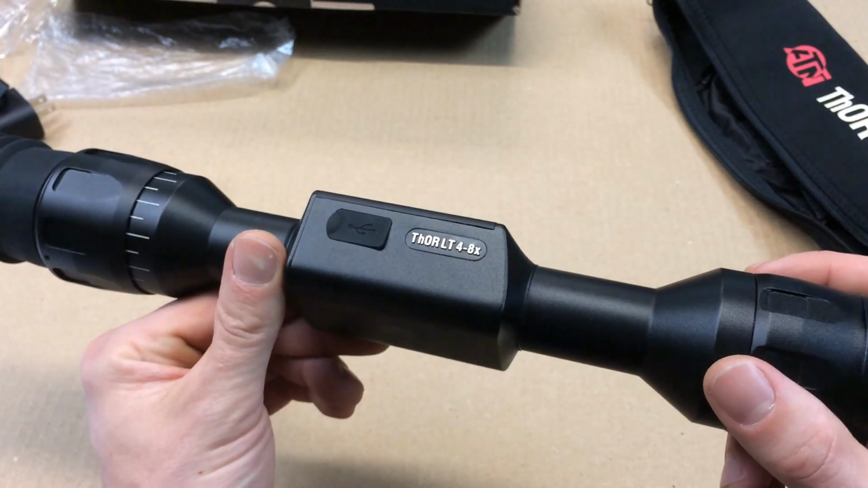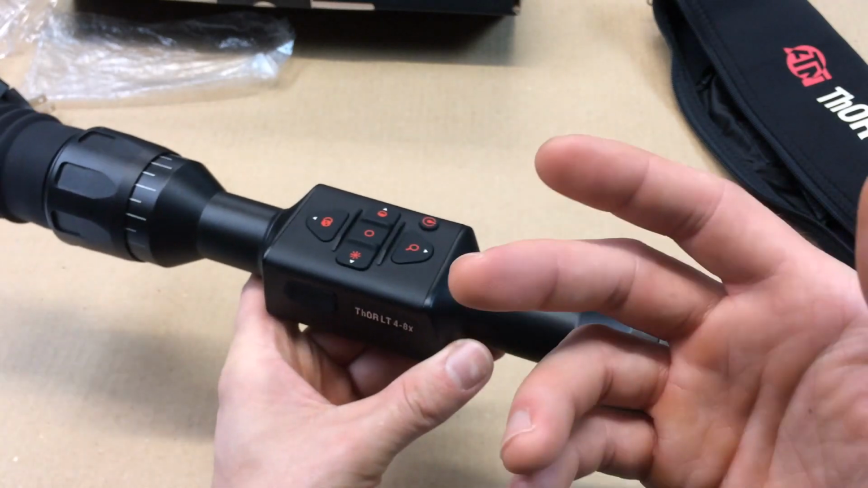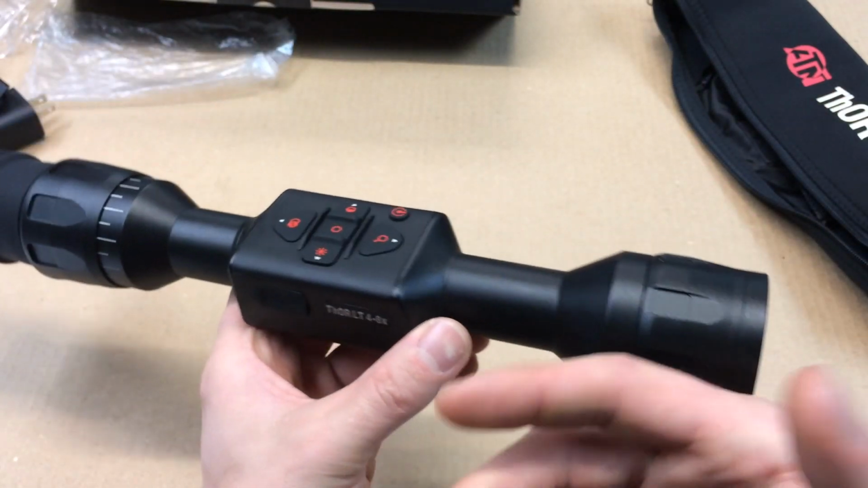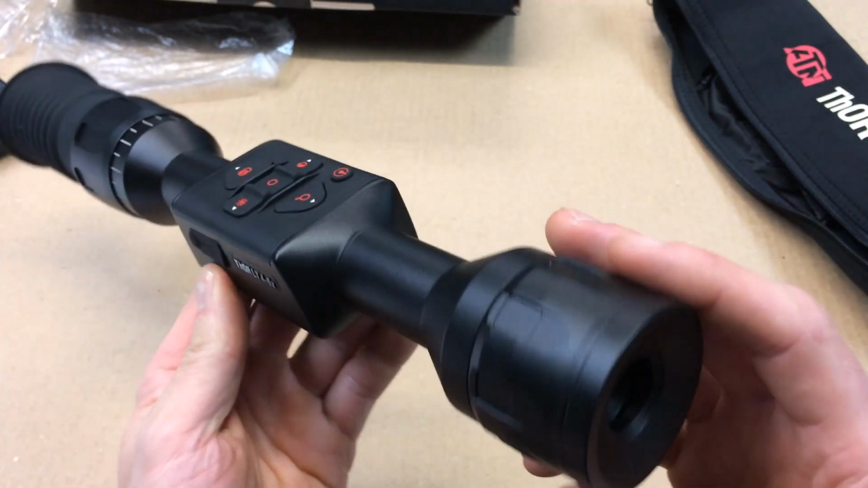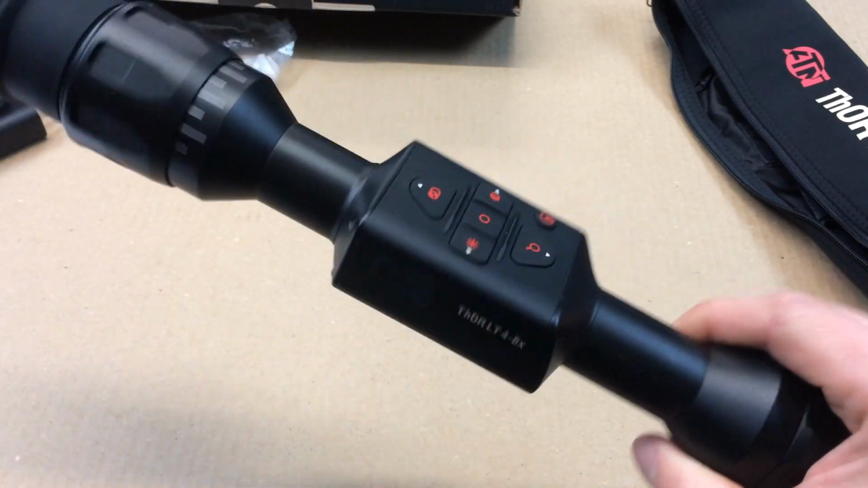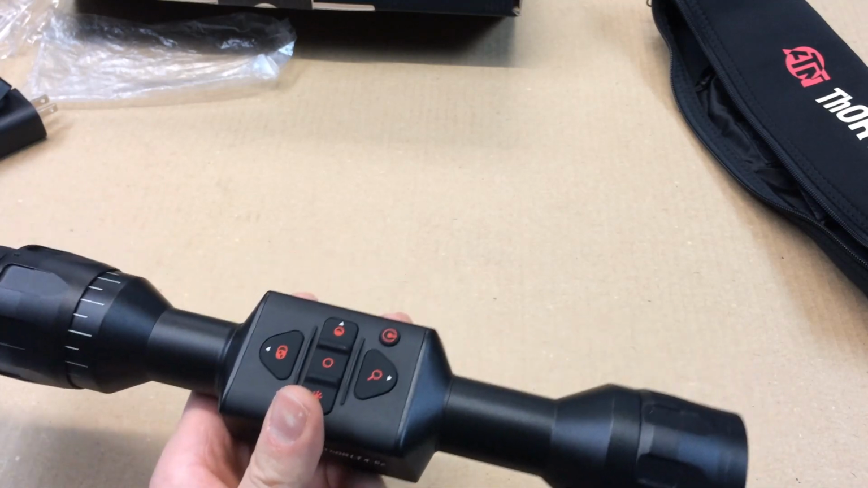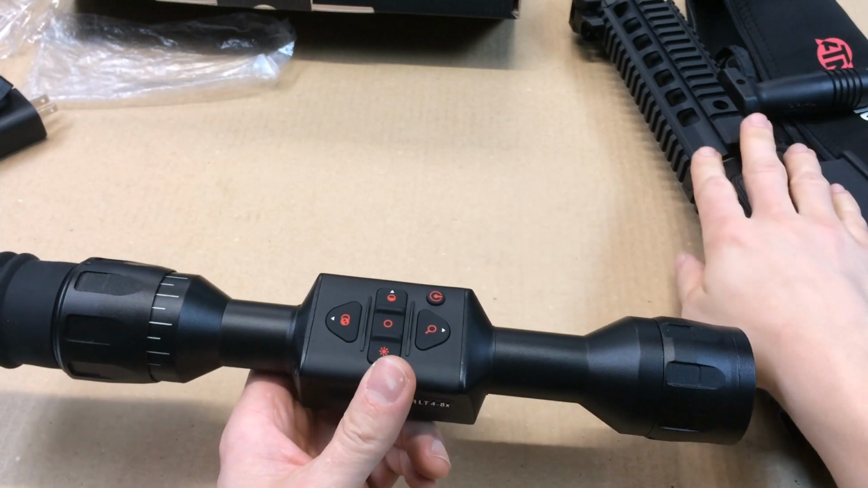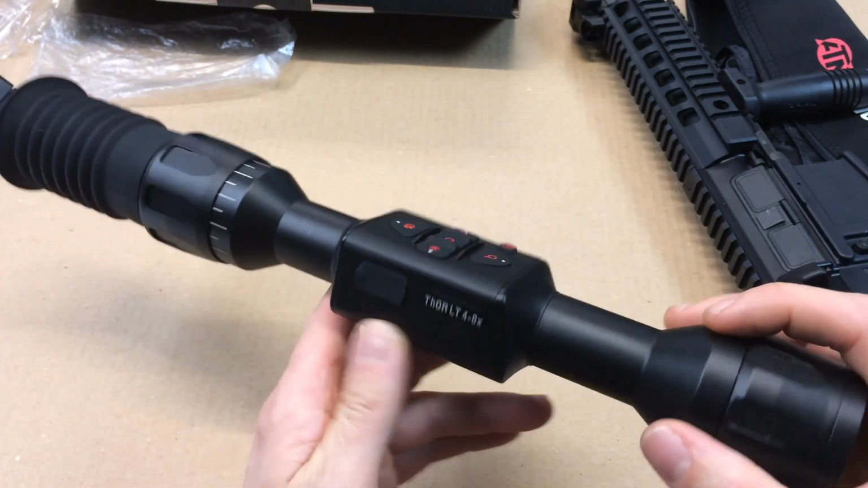One thing to note, this scope is under certain export control laws, which means if you were to go hunting in Canada or Mexico or South America, you'd probably have to check the laws and make sure that you can bring this with you. So I got some 30mm rings here, and I have a donor rifle. I believe I'm going to be using the AR-15 because most hog hunters are going to have something the same or similar to that. And so we'll get this mounted up and then we'll head off to the range.